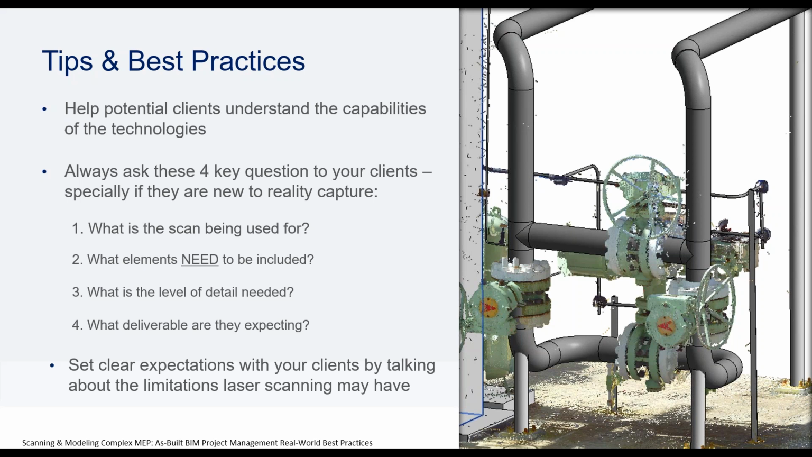Are they looking for a Revit model? Are they looking for just a viewer to see the point cloud in? And then these four questions are awfully open to conversations for more information.